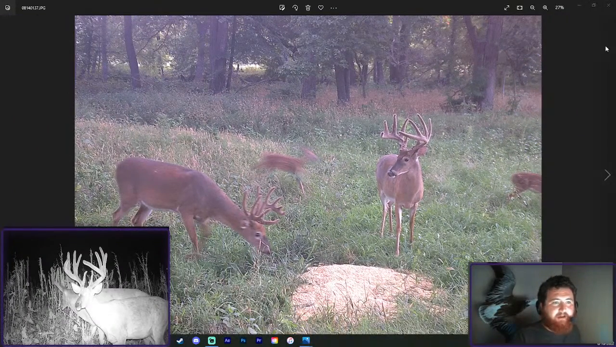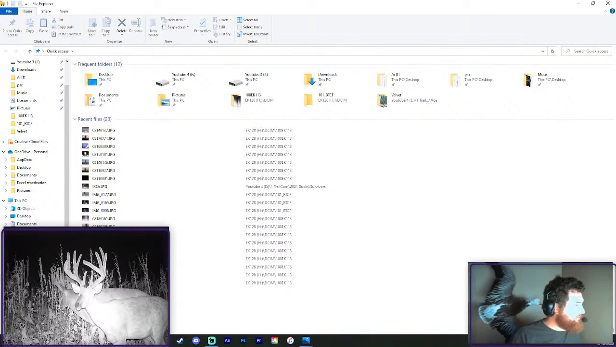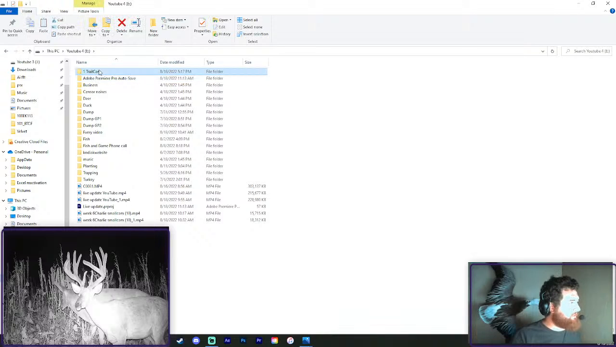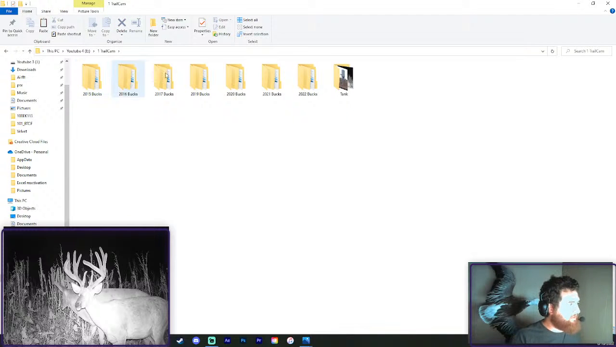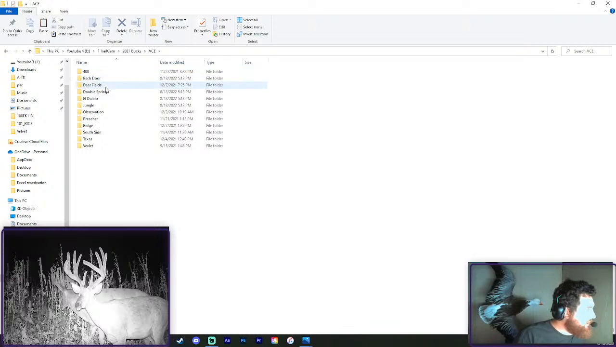This buck, I'm actually going to pull it up. Where are we? This deer, a lot of our buddies saw him and had to pass him up, and he was just a gorgeous south side.